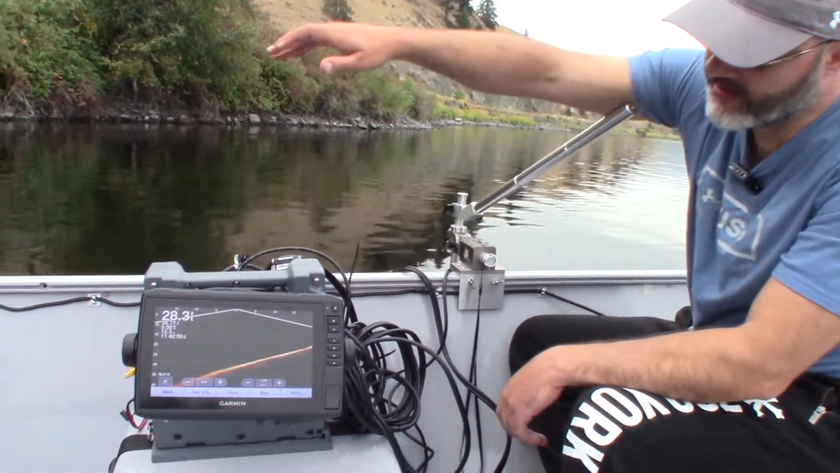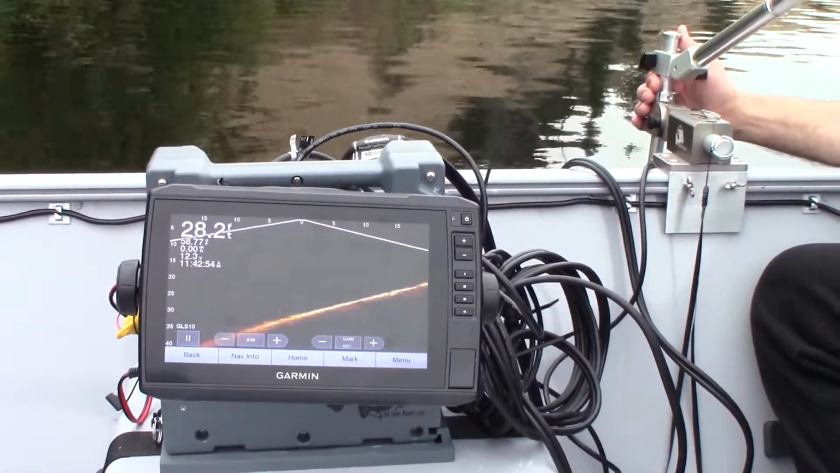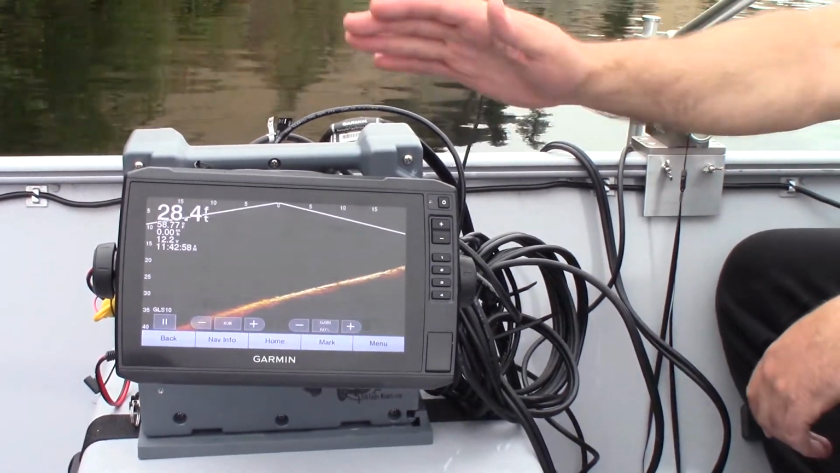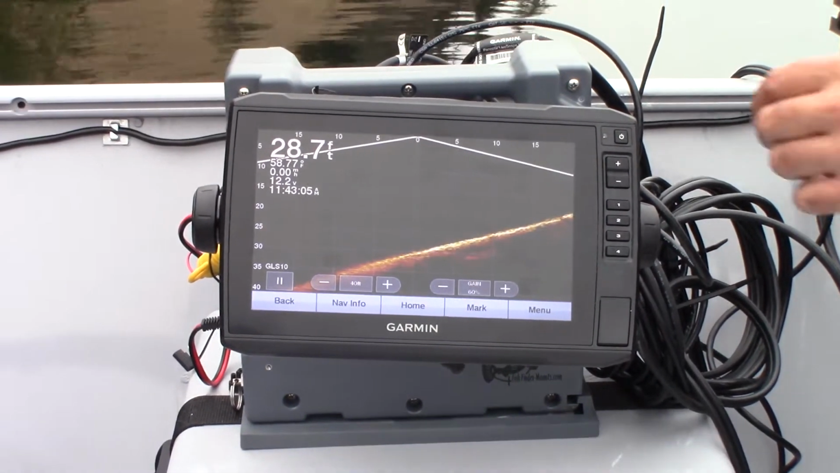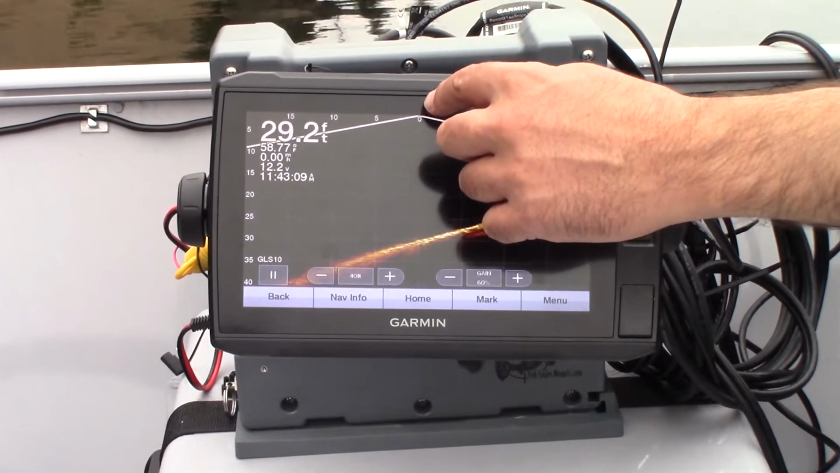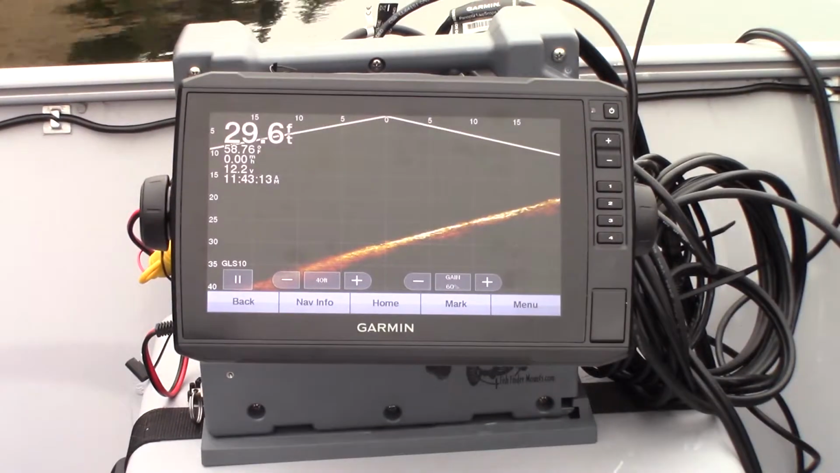So we have the GLS 10 box on the back, the LVS 32 transducer on the bottom of our pole here, our pole and beam mount system here, and we've got the EchoMap 93 SV right here. Right now we're actually in down mode. You can see that the transducer pointer, or home position, is right here at 0, so it's basically spreading out underneath the boat.